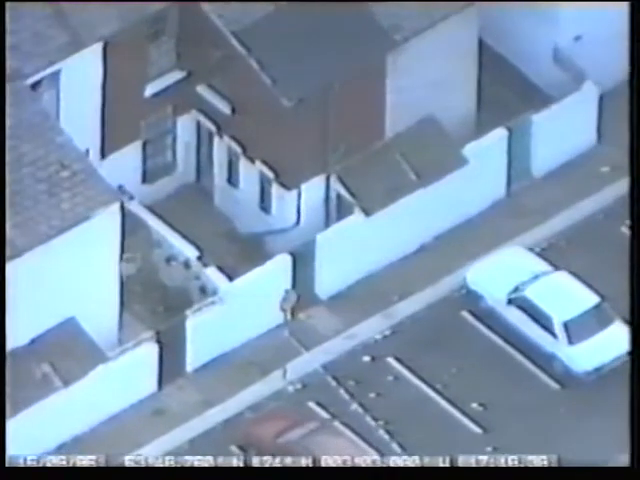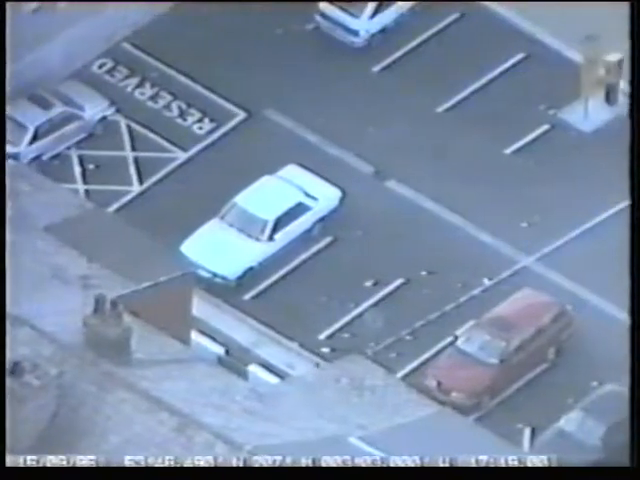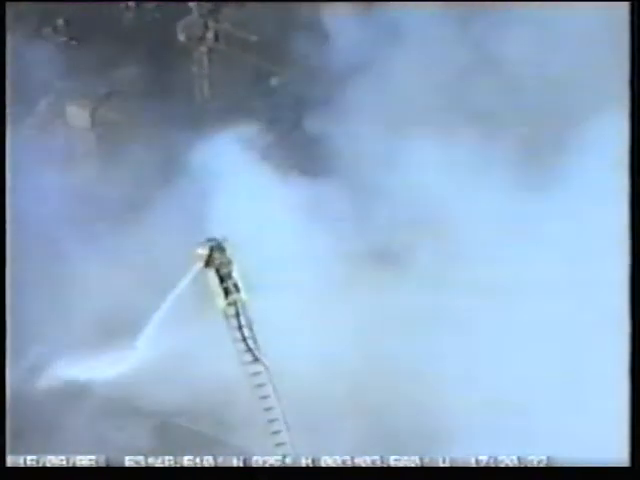Can you make to 2 Winton Avenue, please, and have a look down the drive there? There's a male seen to walk down the drive, and he hasn't come out. He's in the rear yard of that property. He's still there wearing a blue top. There's one officer knocking on the door of the premises. All patrols, be aware for your own safety. Make away from the seat of the fire. The building is expected to collapse any time now.